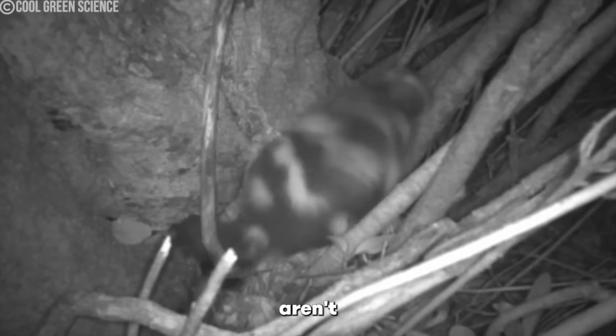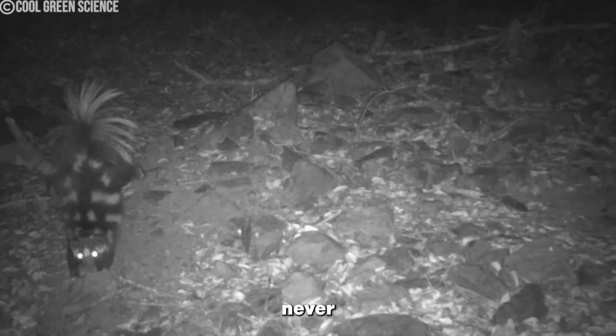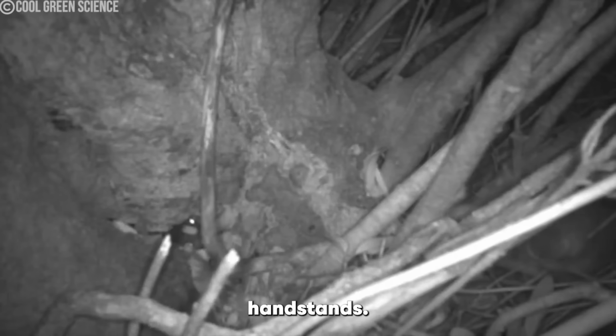But these little creatures aren't just special because they're rare. No, they've got a few tricks up their sleeves too, some of which you'd never expect from an animal in the wild. Yes, they love doing handstands.